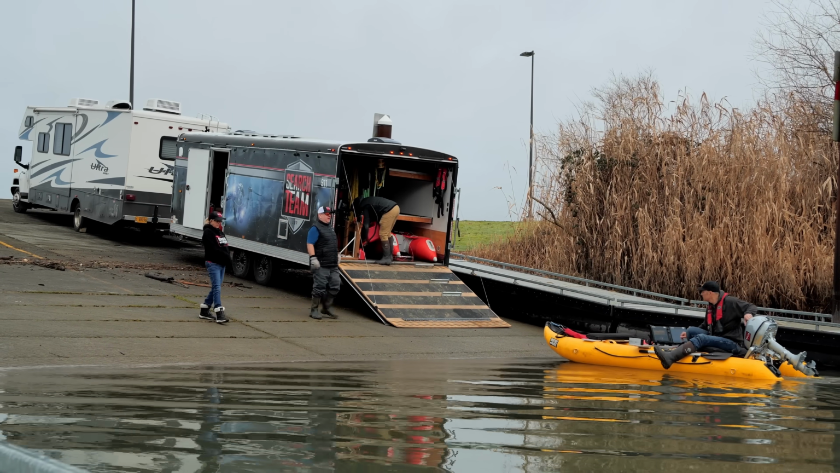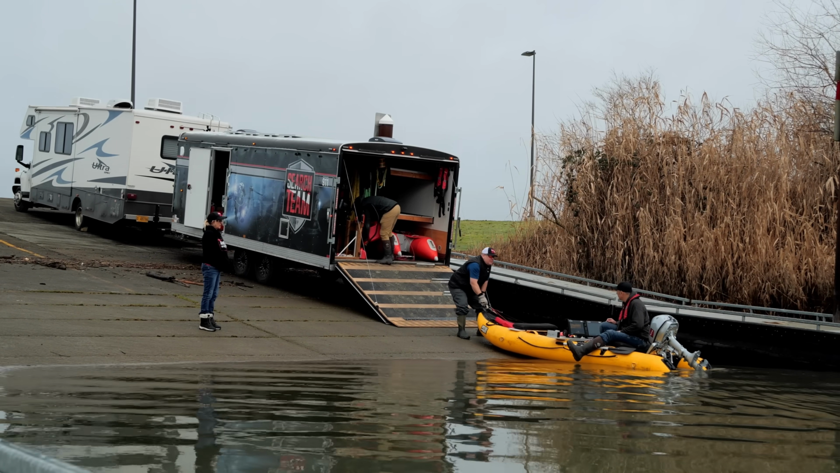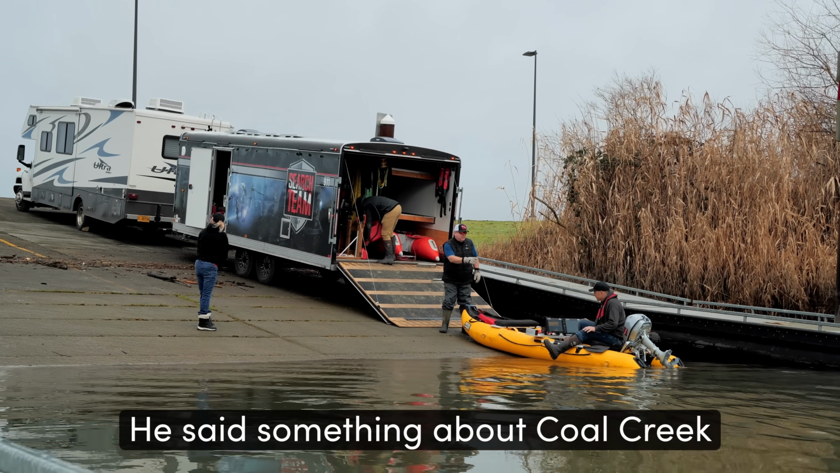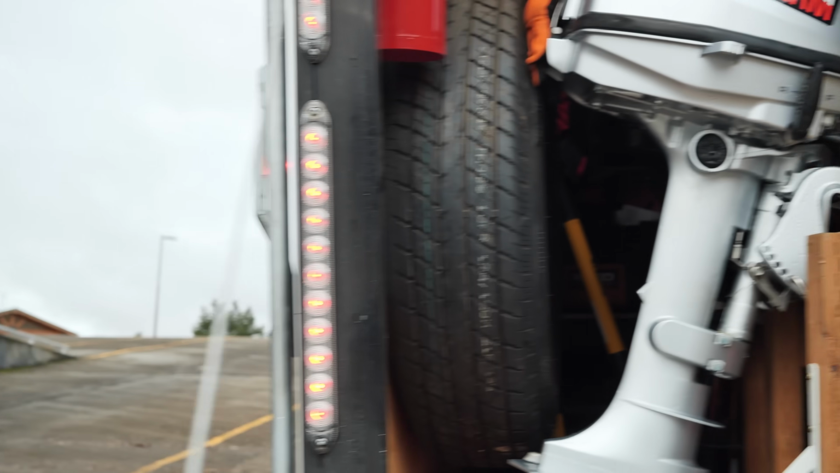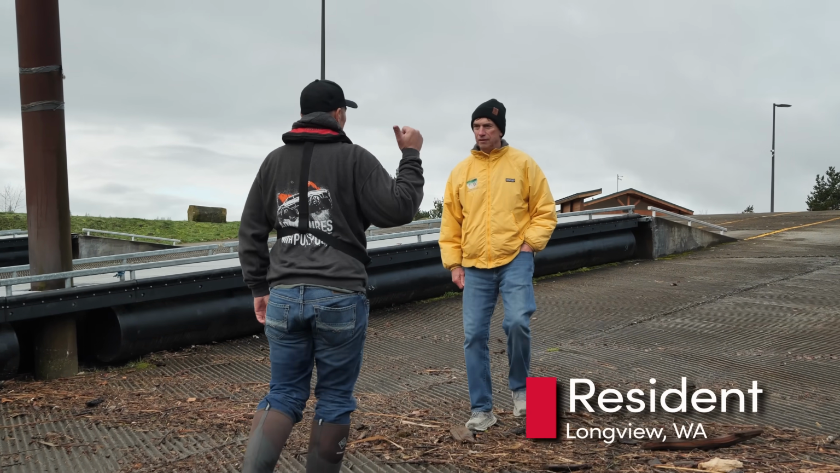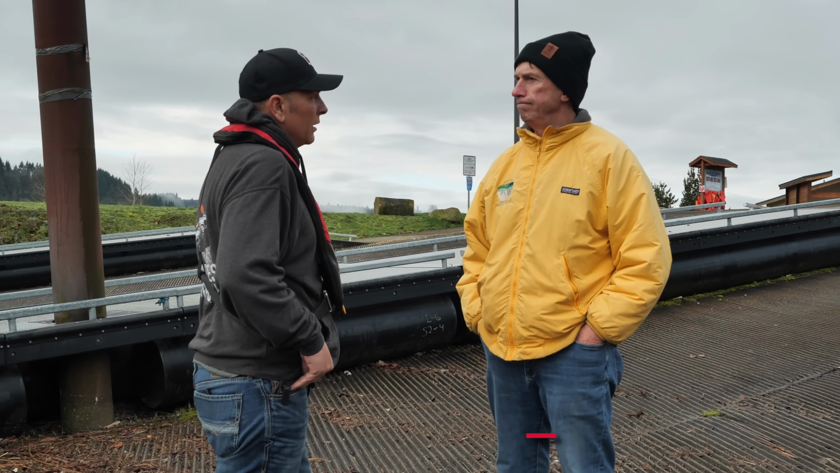Oh, okay. What about the one downtown? Do we know anything about that in the depth? Right there in the yellow coat. You said something about Coal Creek, but they told me we were just right. Oh yeah. So Matt was saying you have lots of knowledge of the area. Yeah, we live in the second house over here. Okay. Do you happen to know about downtown? I hear that cars go in there every once in a while. Do you know how deep it is over there?